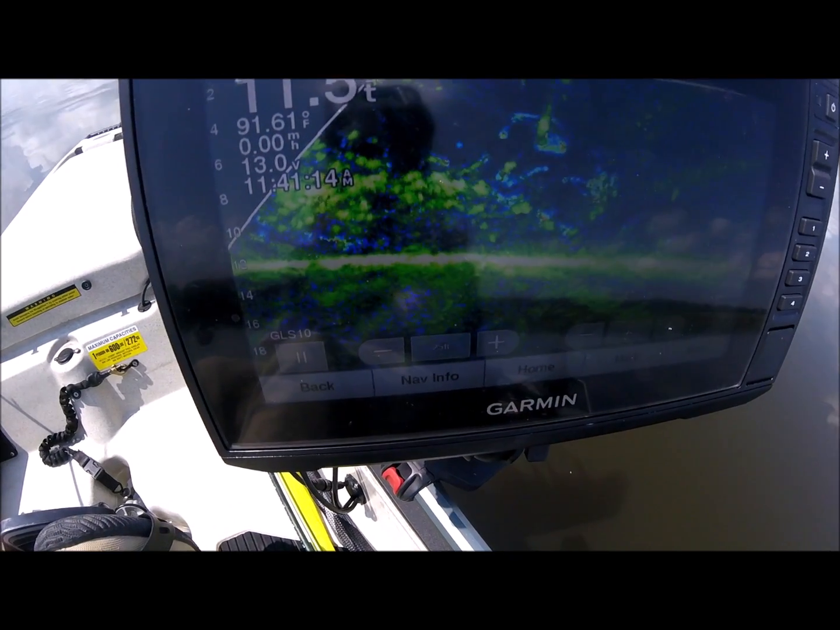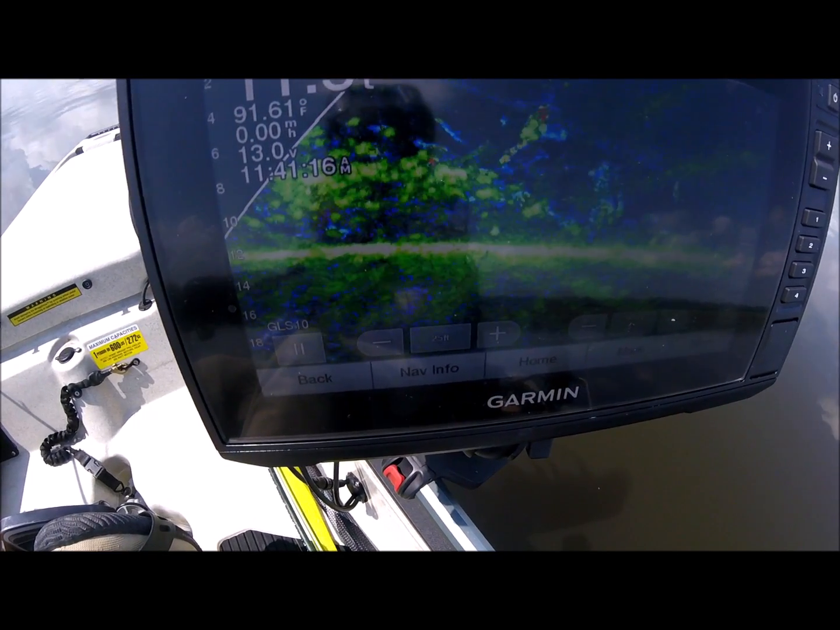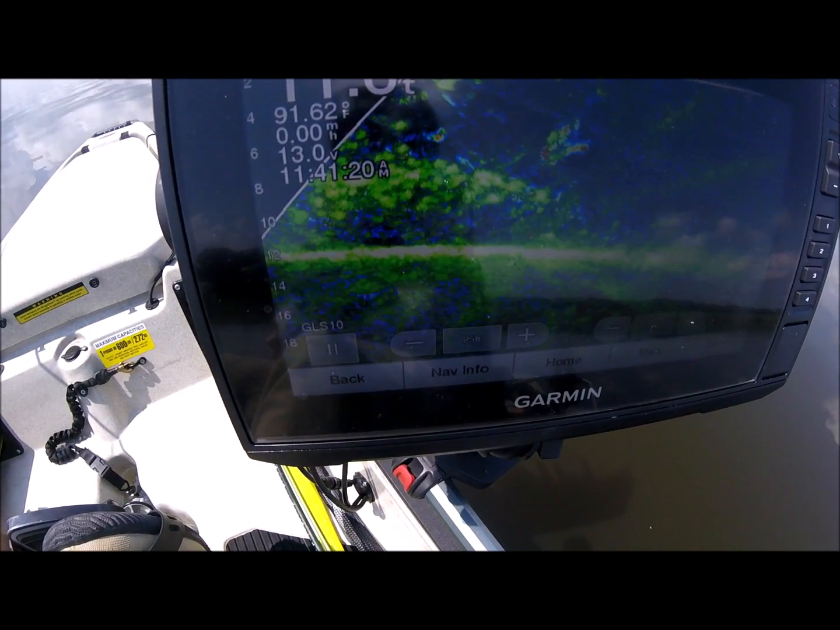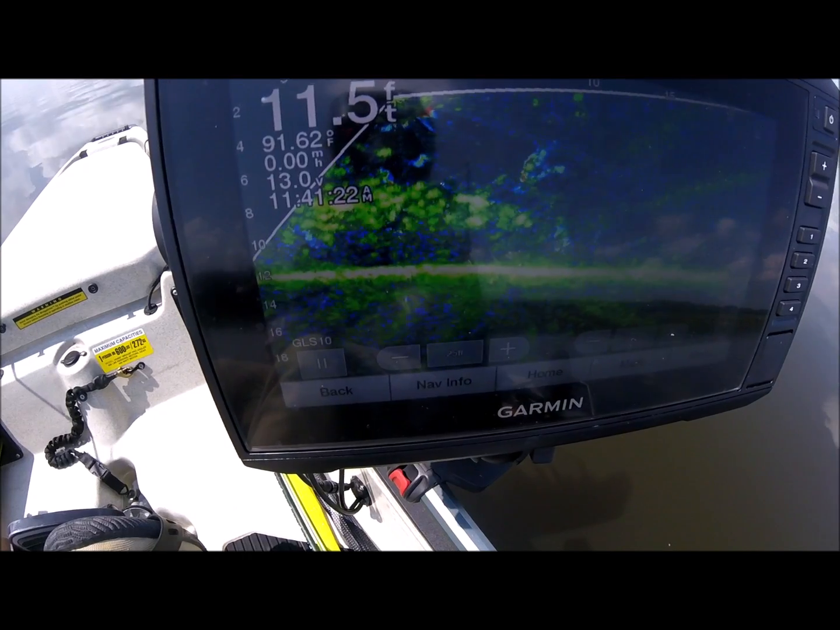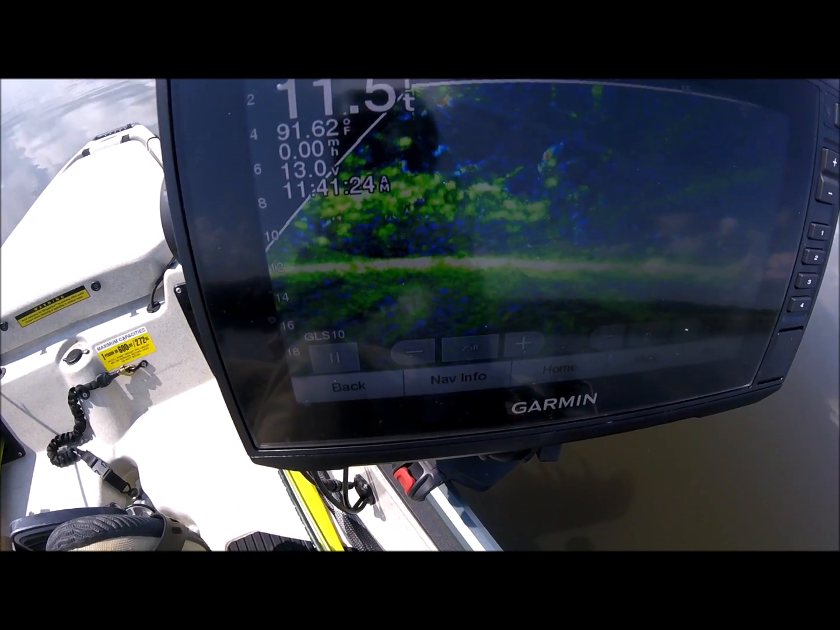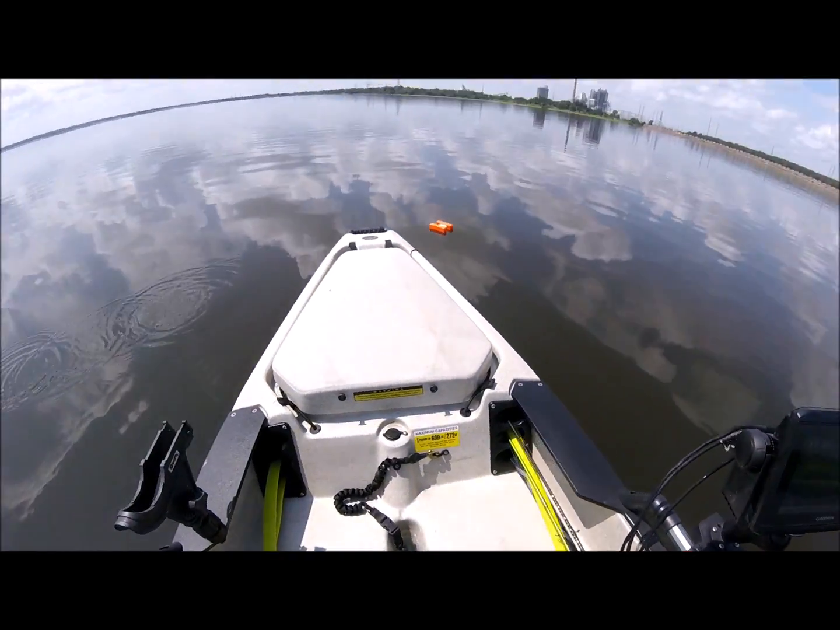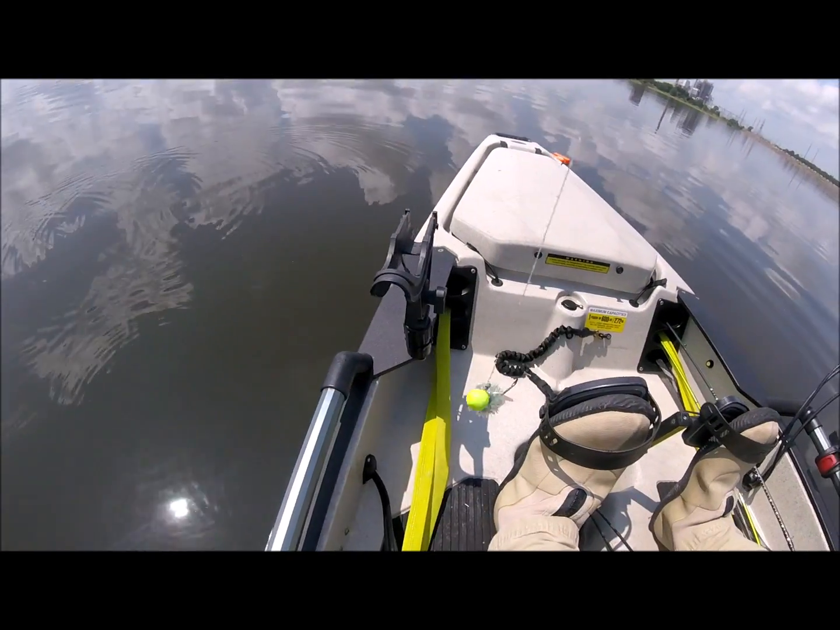All those fish swimming around that jig. Oh, he hit it. Got my crappie bite though. Pretty cool.